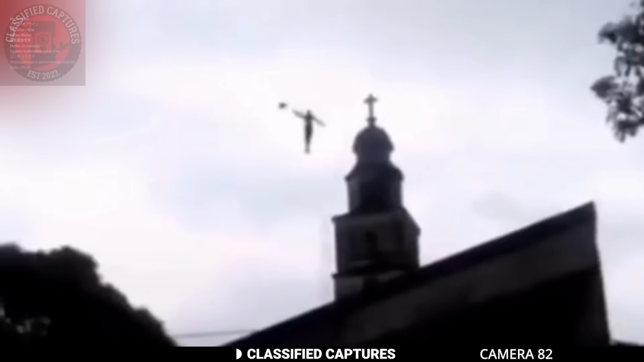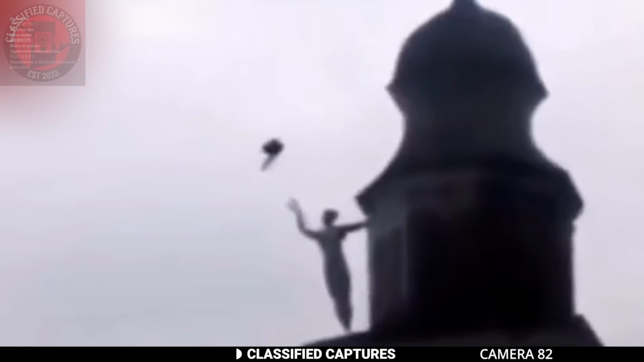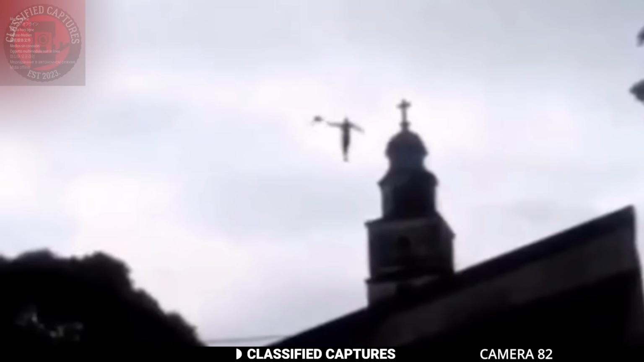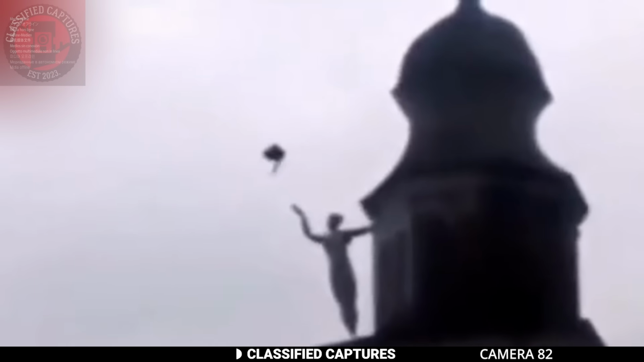A passerby in an unknown location caught something on camera that left everyone scratching their heads. It was a silhouette of what looked like a person floating down from the sky. It wasn't like a regular landing, though. It gently touched down on the side of a building, holding on with one hand like it was no big deal. But here's where it gets even weirder.